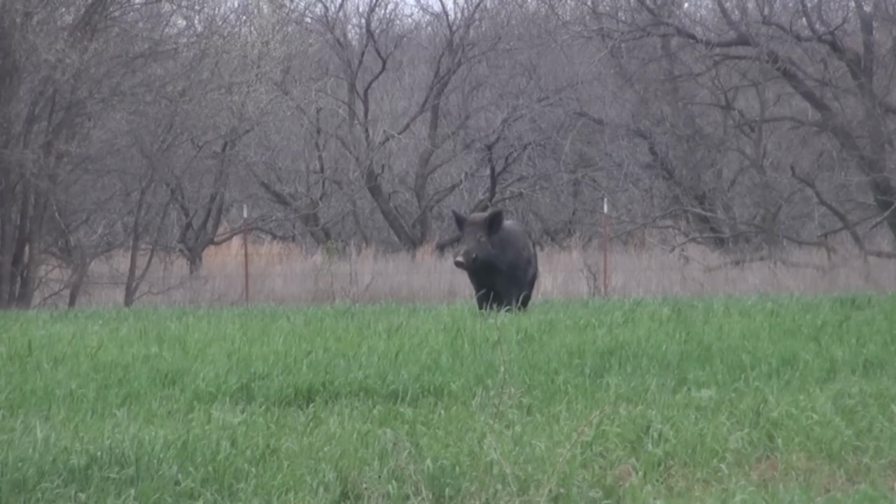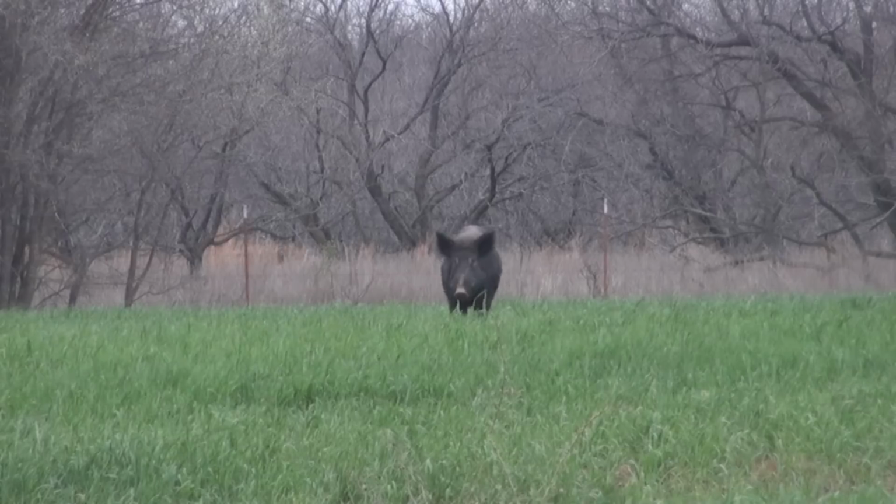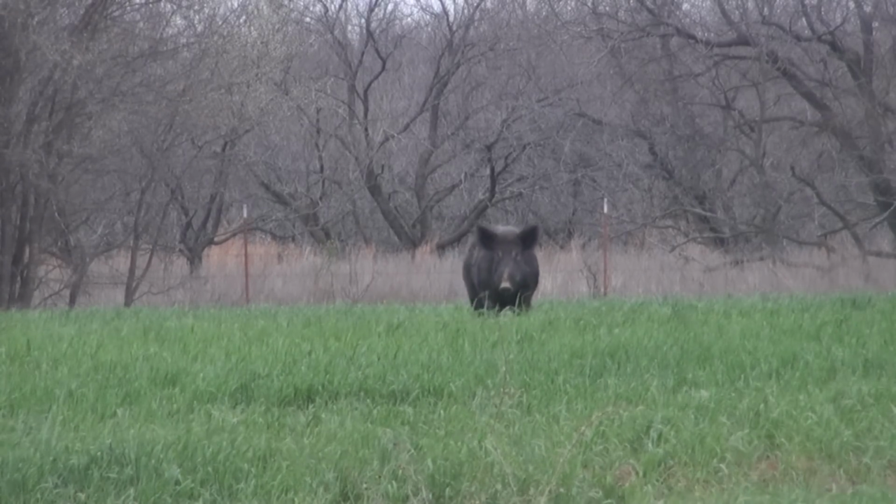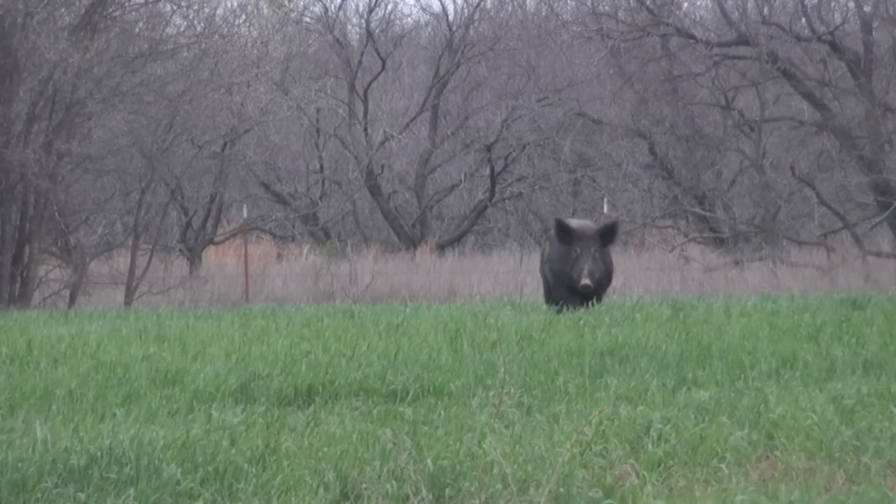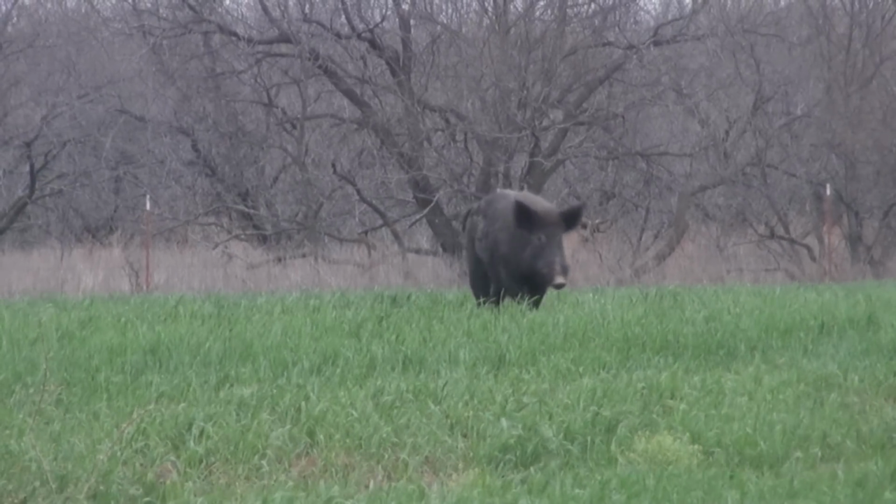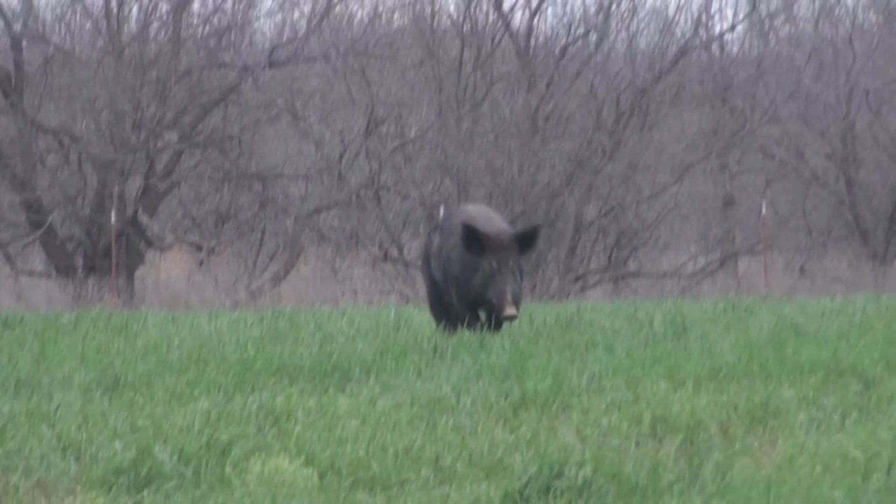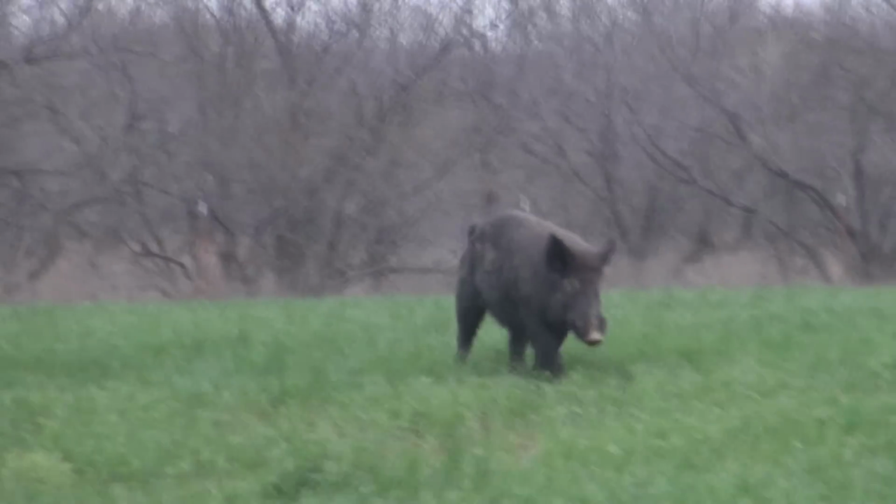Stay on him. I'm going to shoot him when he offers a good shot. Get downwind of the call. If he stops again, I'm probably going to kill him. Offer it, offer it, offer it.